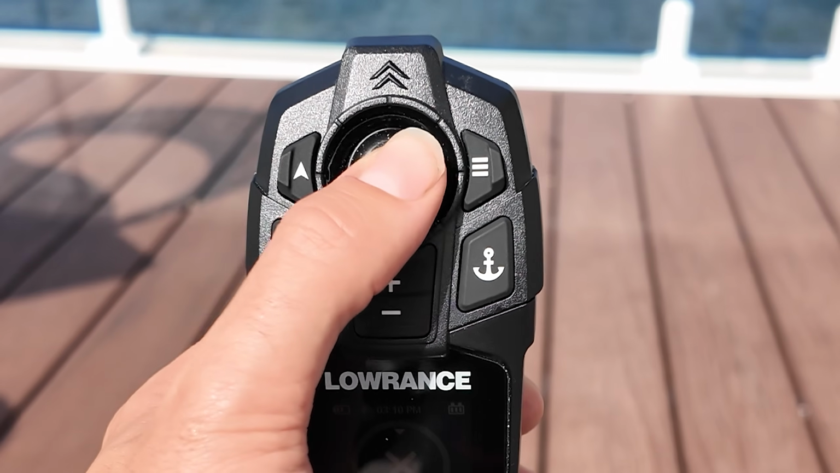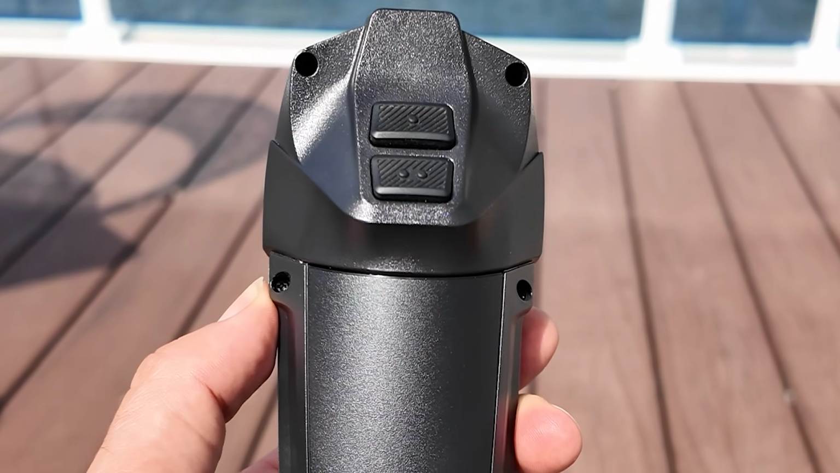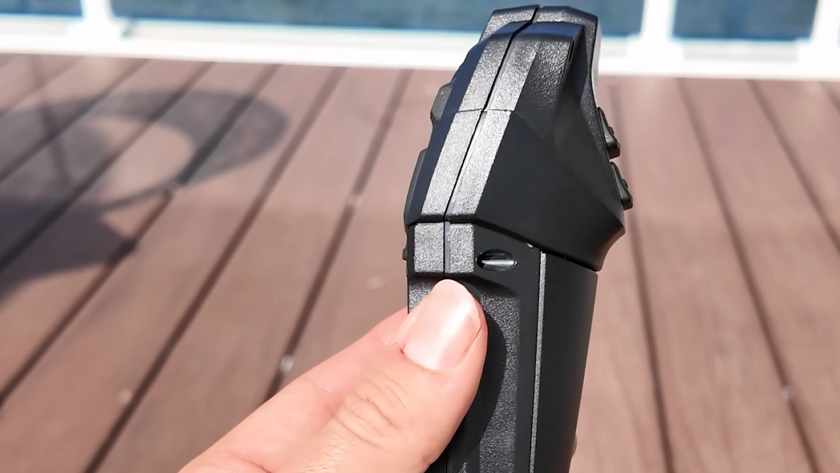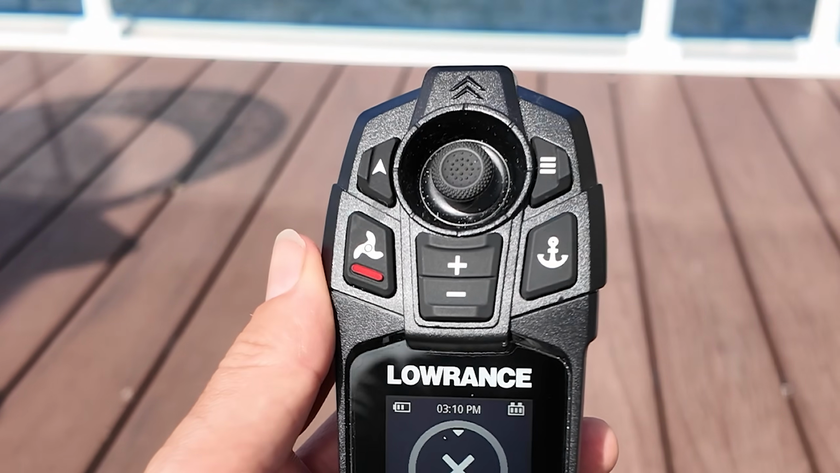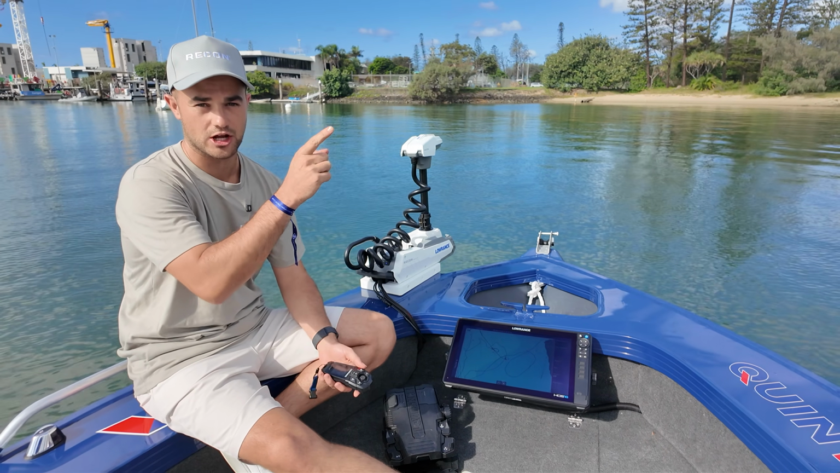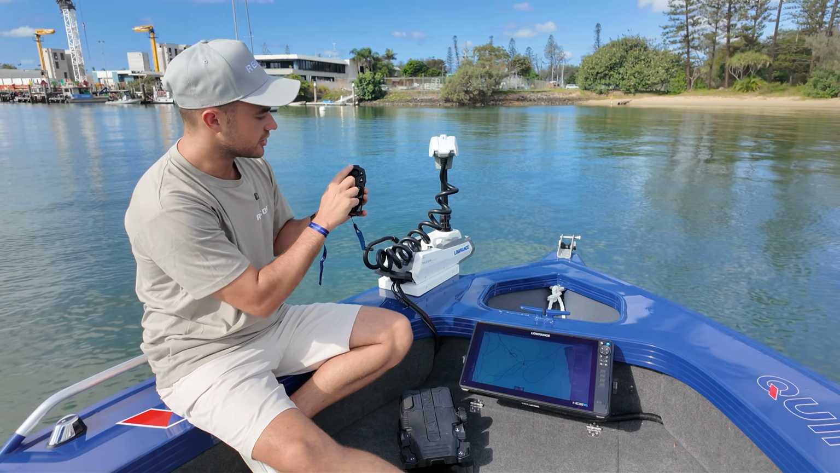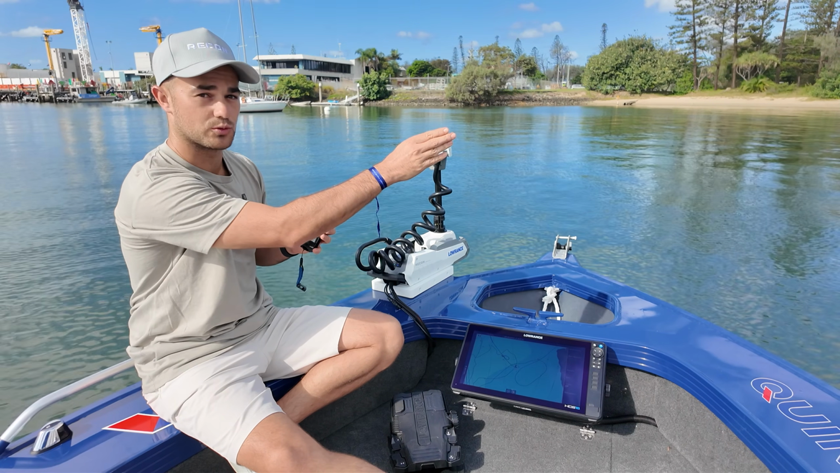I'm electrically anchored here at the moment, but whichever way you point that joystick, I should say, that motor's going to go, which if you've been using other electric motors in the past, you'll know that that's not a luxury you used to have. In order to go diagonally, you had to go up, up, left, left, up, up, left, left, and you would eventually get over there. But now you can just point that joystick in the exact direction you want to go.